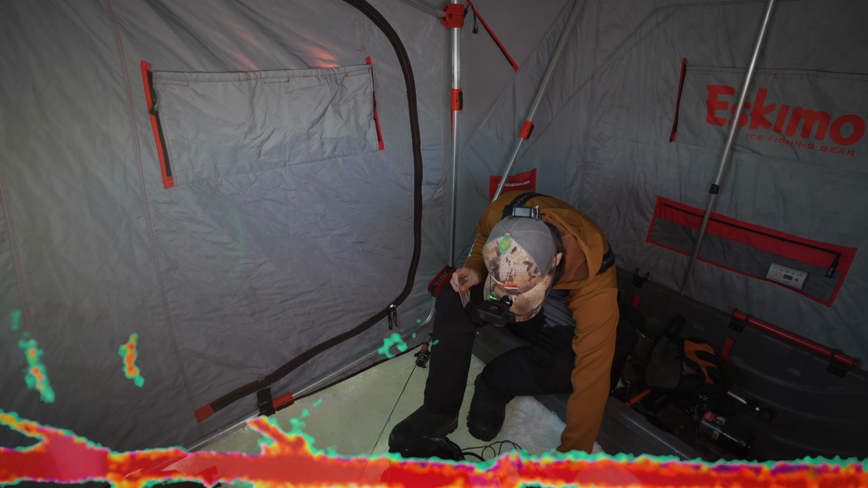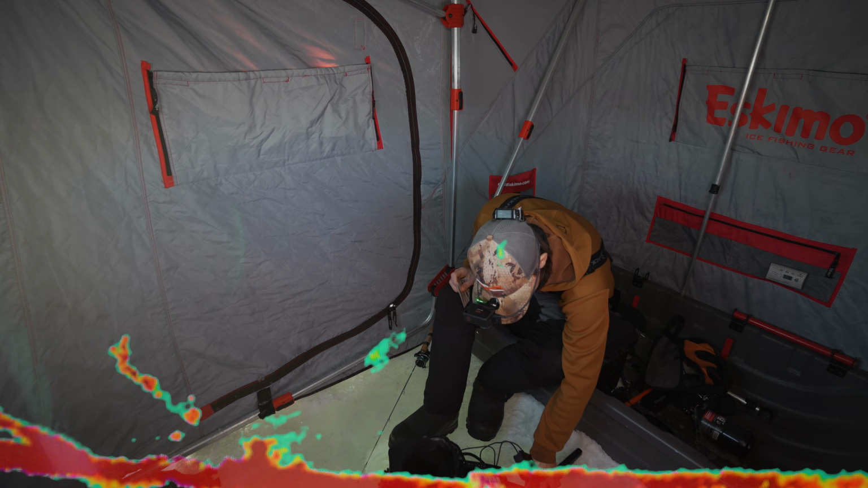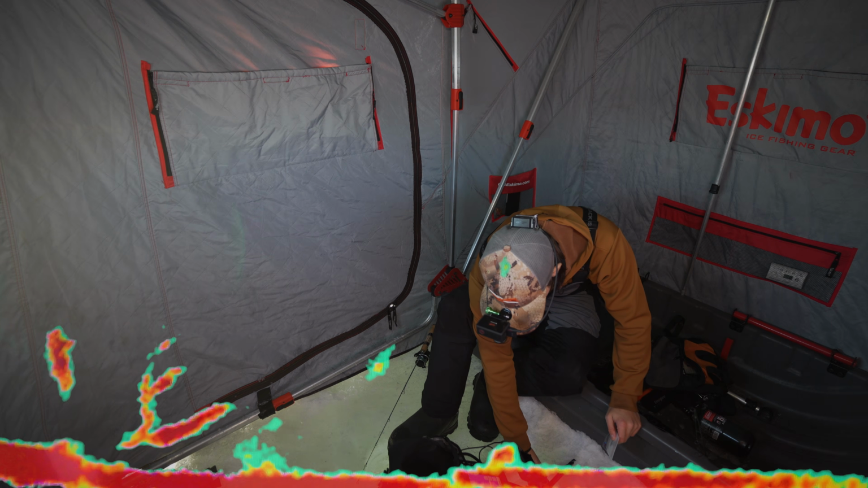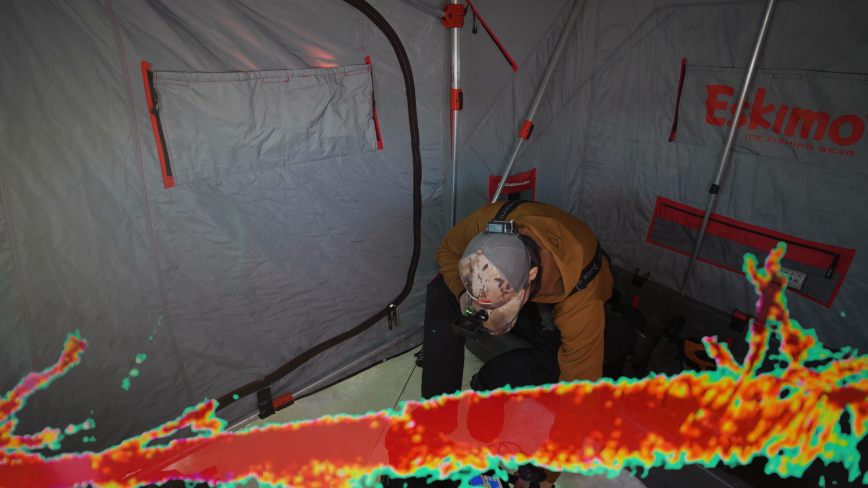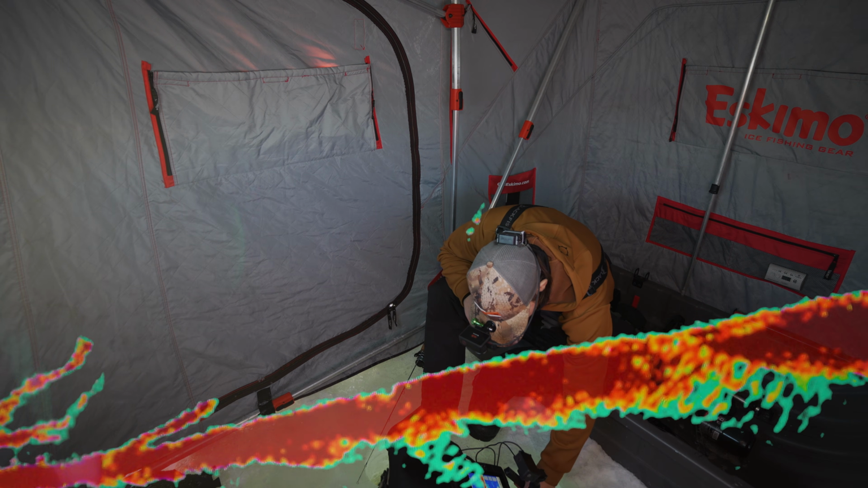Let me see if I can find the tree I was at earlier. Where is that one at? Should only be 20 feet away. There it is, right there. Exactly 20 feet. That is the tree I was just on, a much smaller tree.